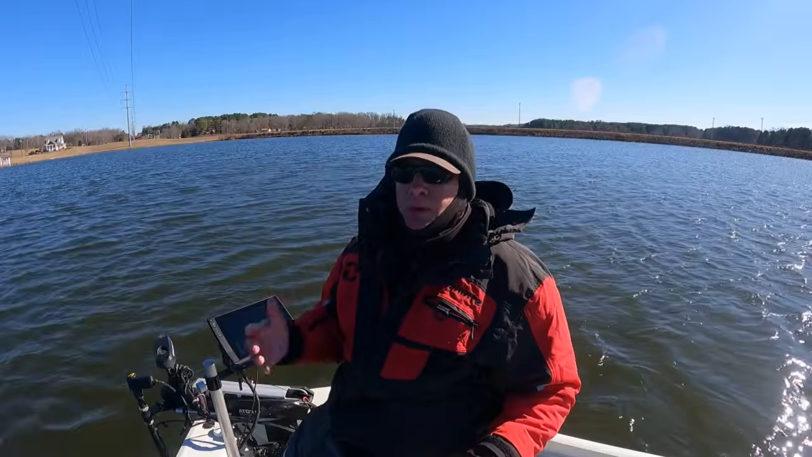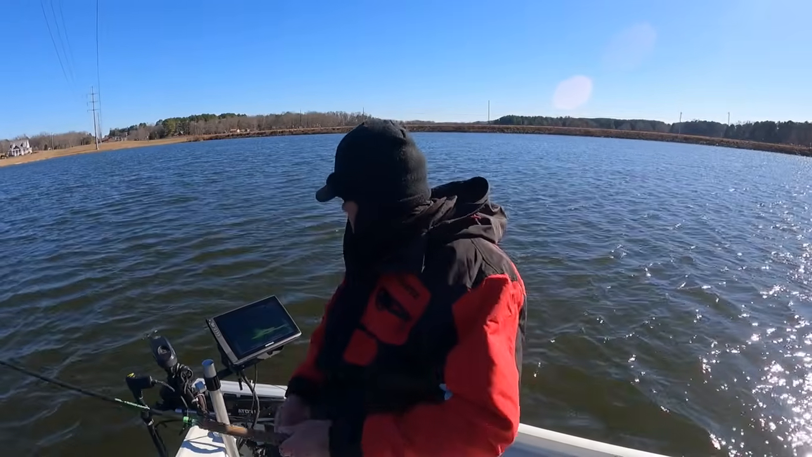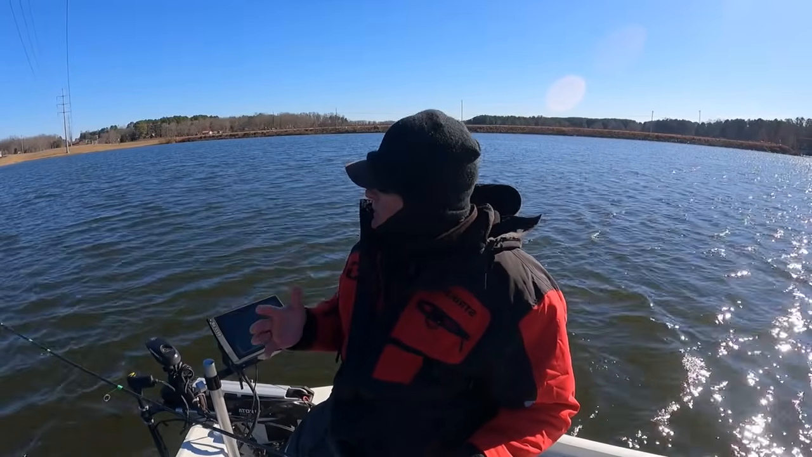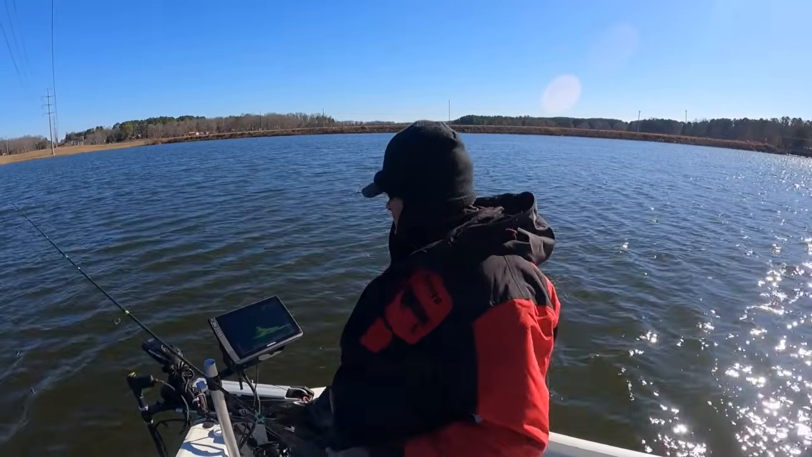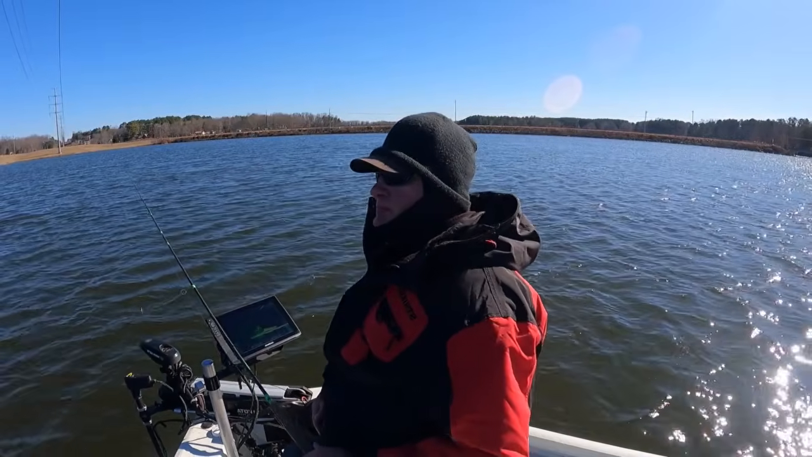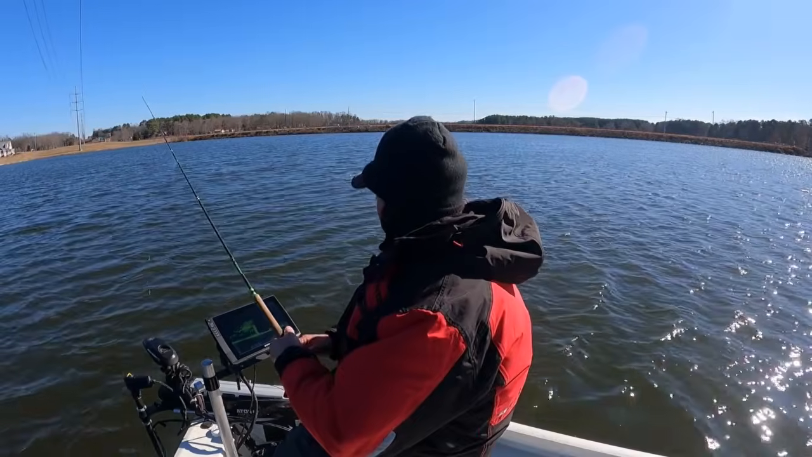I always want that nose of the boat into the wind if you don't have crappie brakes. I thought I'd positioned it perfect, but unfortunately this wind is shifting from a north to northwest breeze, so I'm not set up as well as I had hoped.